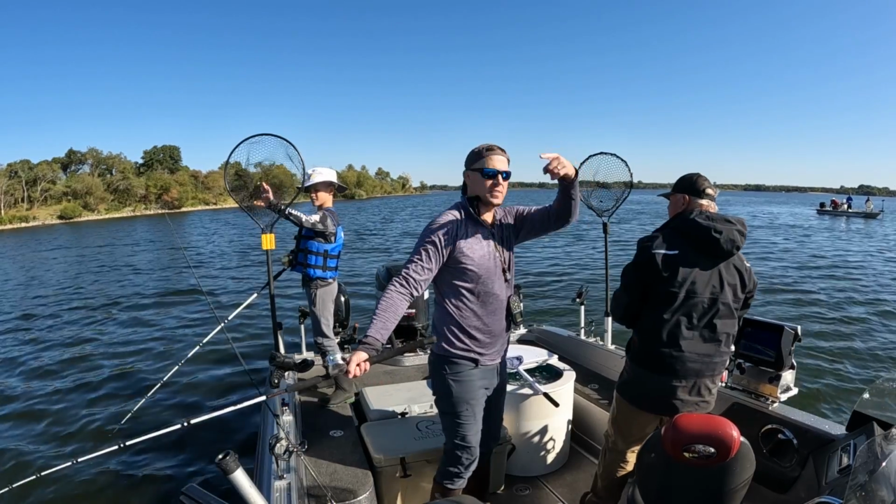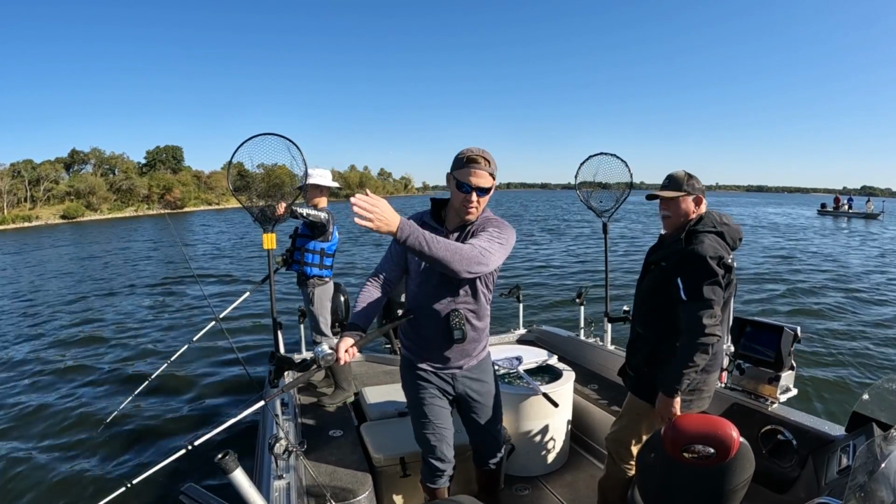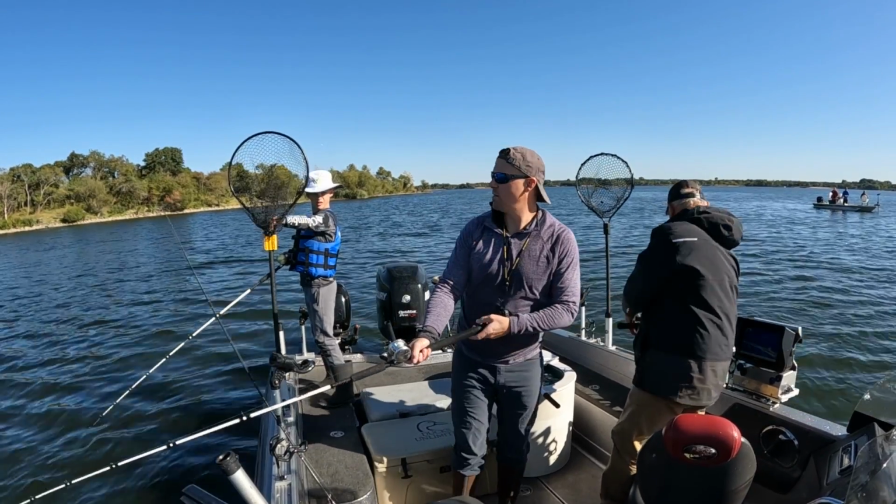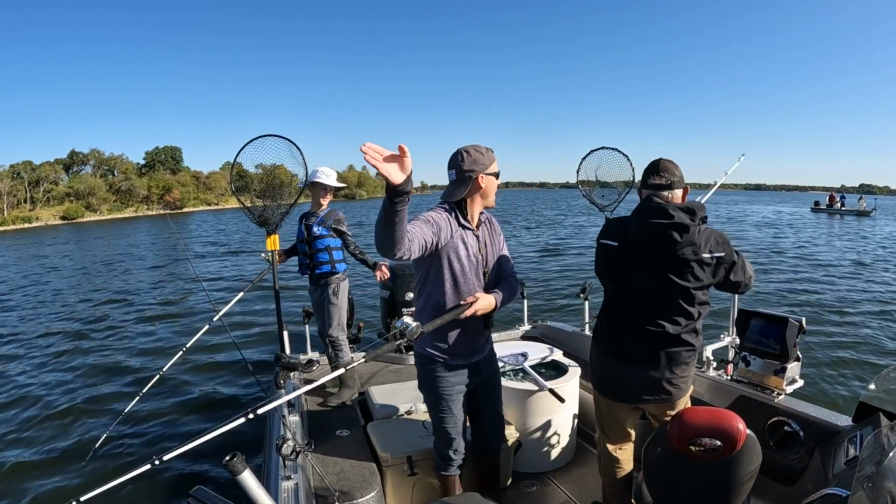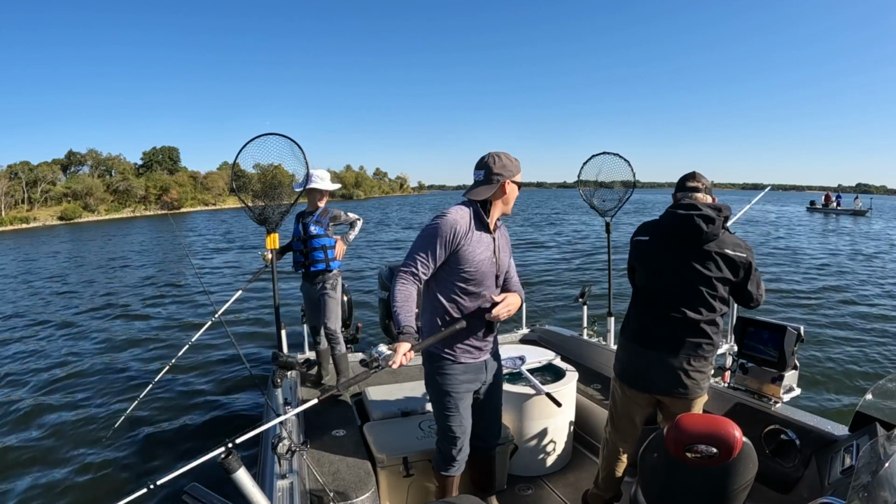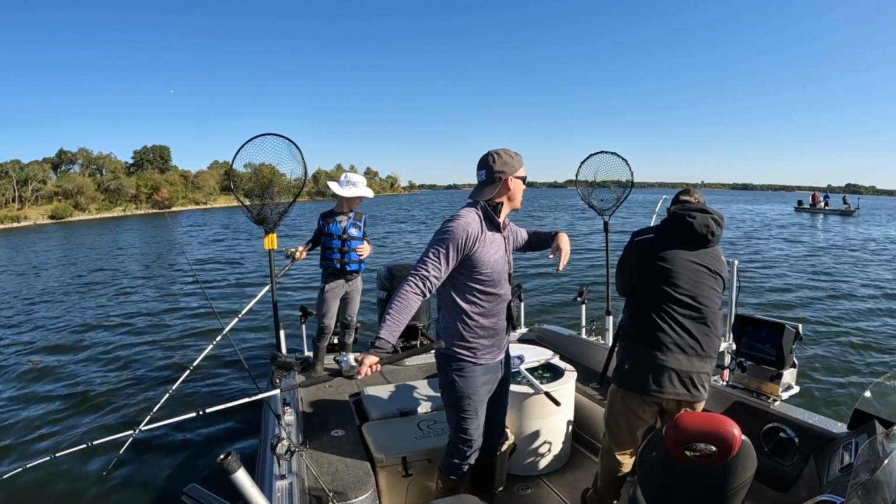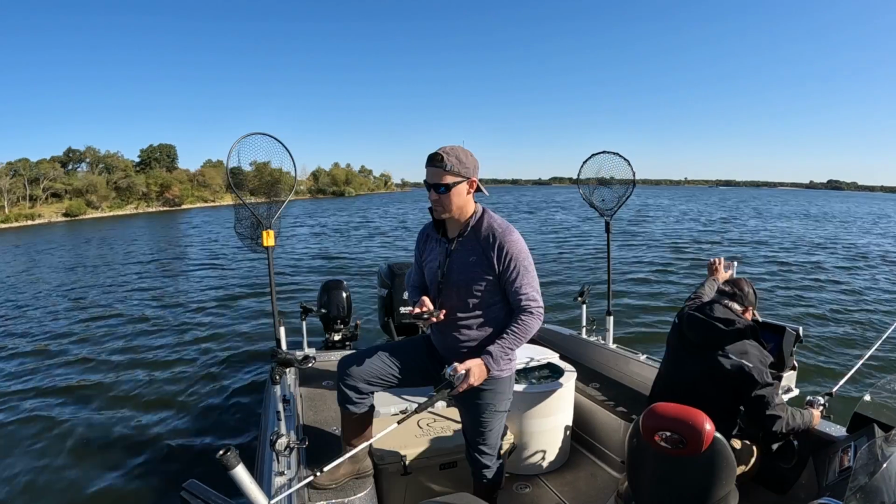If y'all go around us, just this other side, 10, 12 foot of water, kind of make your way this way, because towards that way, not so much. So y'all aren't gonna scare them. If you use your trolling motor, I mean, you're not gonna scare them.